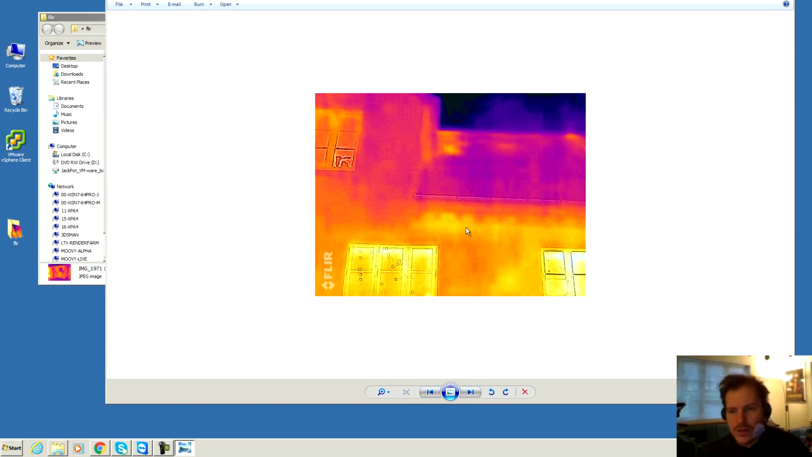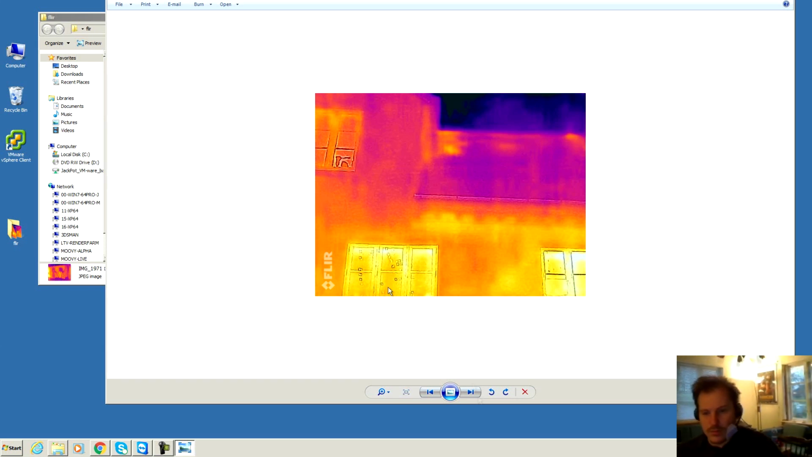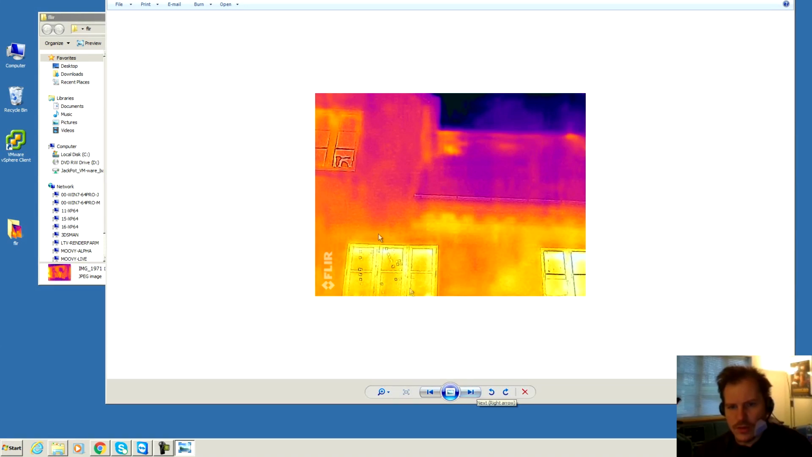And also here is seeping out a lot of heat. And the windows are very hot. I don't know if there is anything to do with that. I did buy some rather expensive windows, so they should be good. But they are also reflecting stuff, and windows are hard to do a thermal image on. This one up here looks more correct.